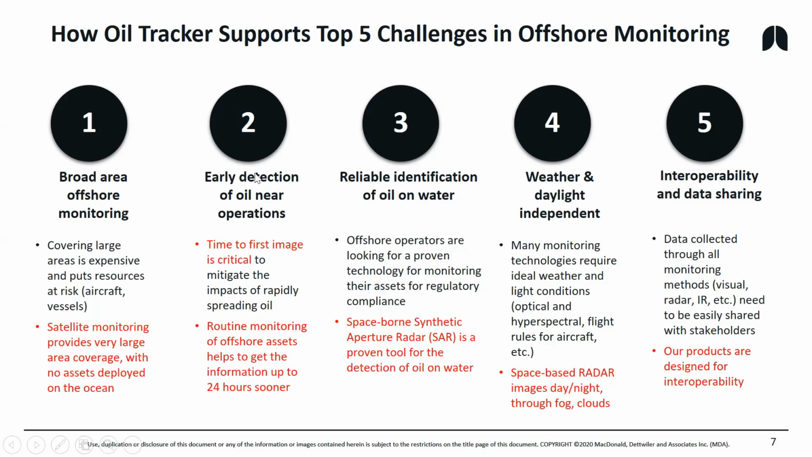And the driver for the use of this imagery in the energy sector is to get that first image as fast as you can in response to a spill. That's one case where we do encourage routine monitoring of offshore assets, because that helps us get that first image earlier than if you just phone the hotline at MDA and say, I need an image over Colombia, offshore Colombia or offshore Panama. It's a slower process. The satellite may not be in the right position in orbit.